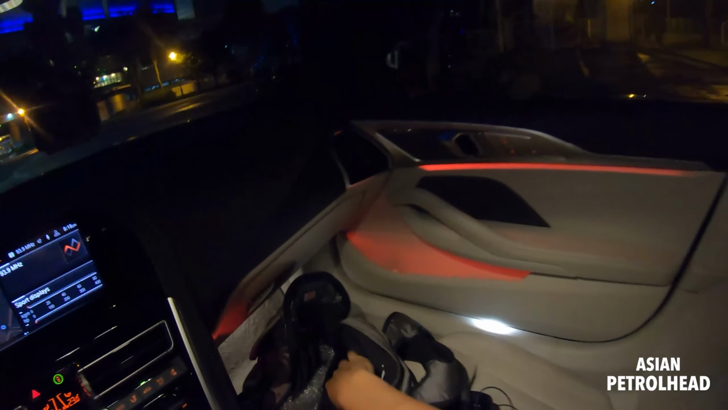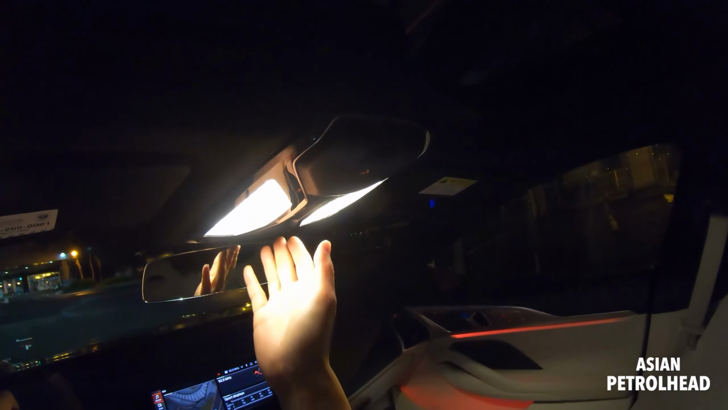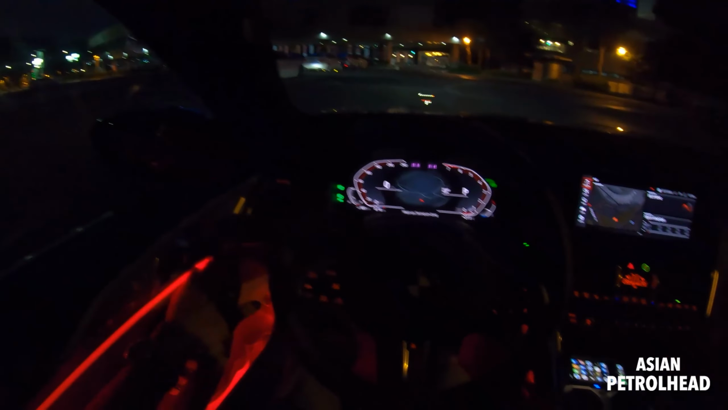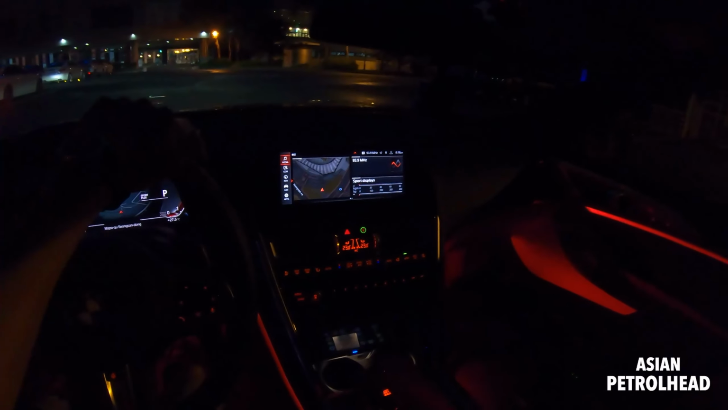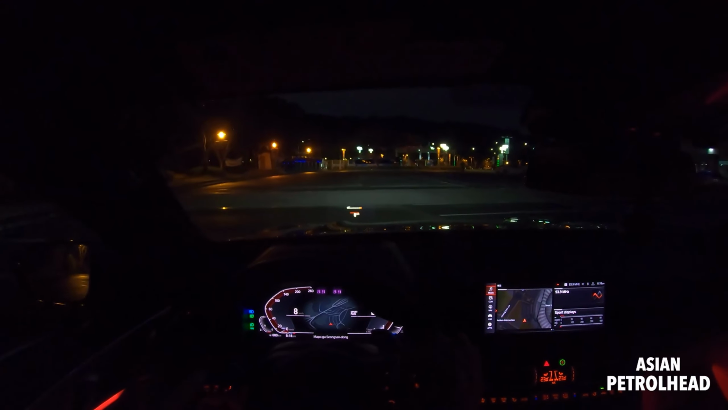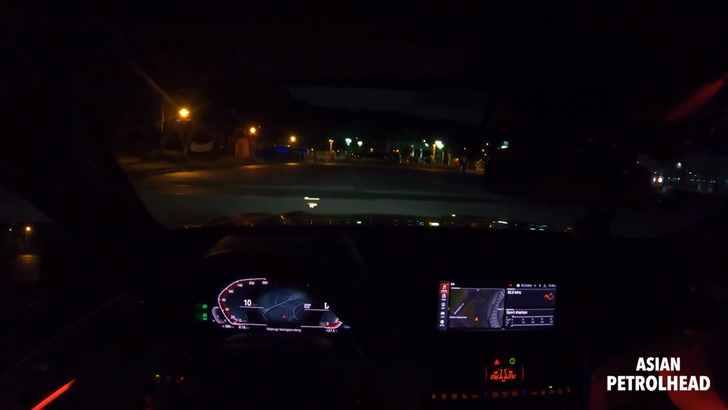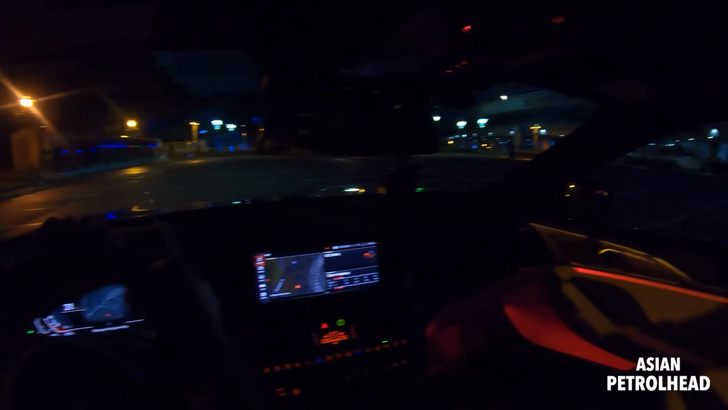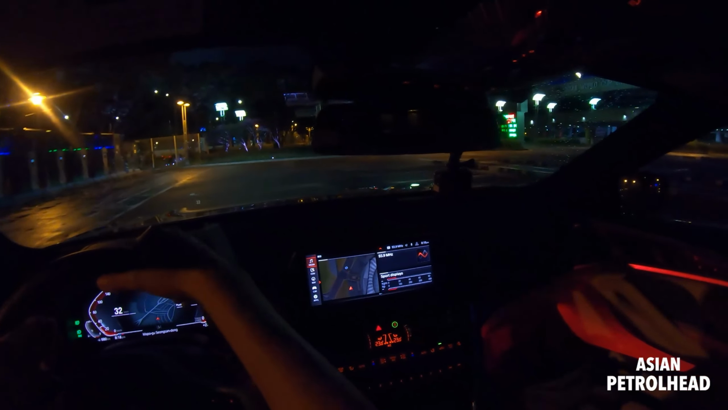Okay, so why don't we go out to the road with the 840i Gran Coupe with xDrive. Really loving this, the mood lamp. Wow, you see my feet too. So lovely place to be. Okay, now let's go drive this car. So we have the auto button right here. That's high beam, really bright. Turn signal. Okay, so let's go out and drive this car. Wow, sounds already awesome.